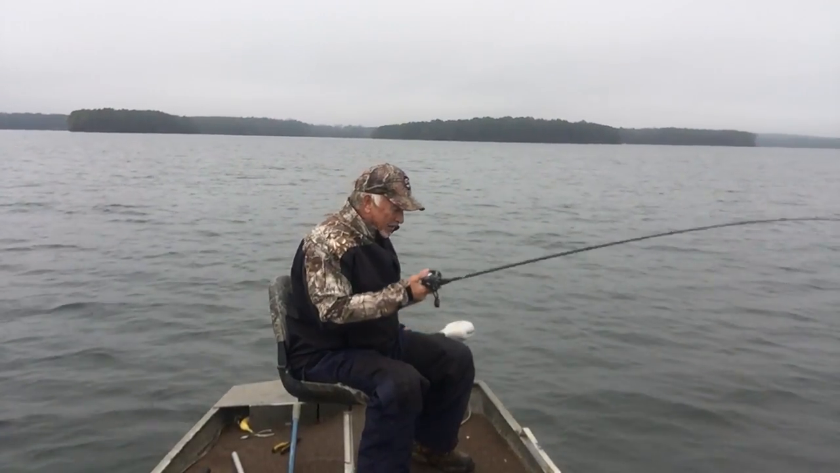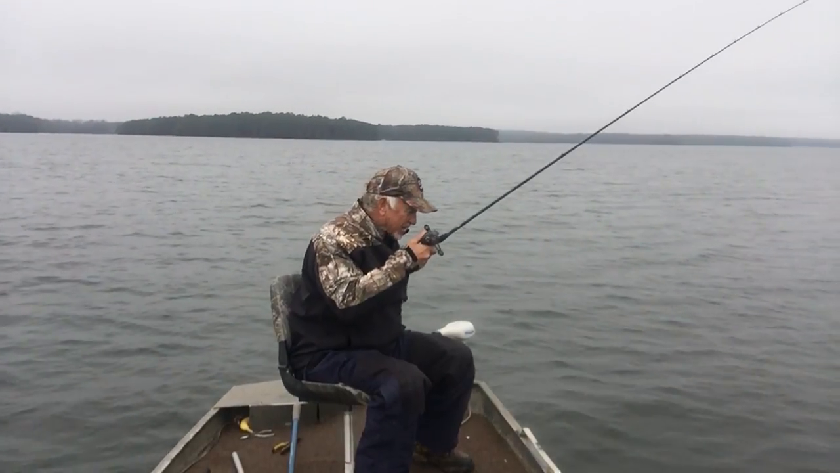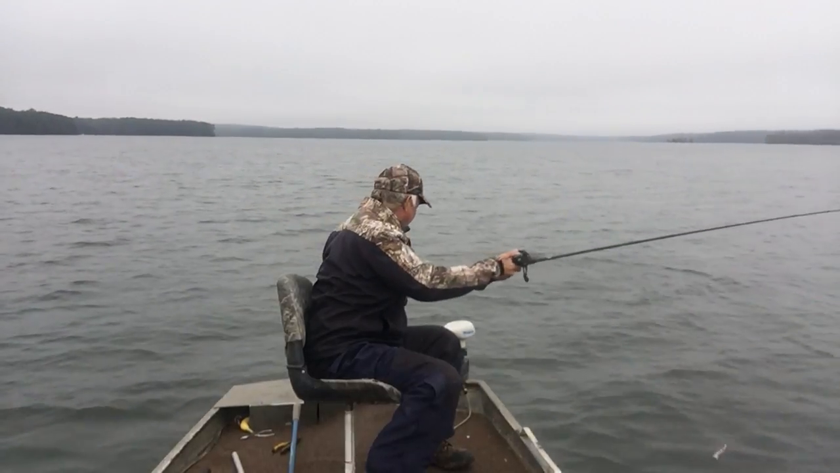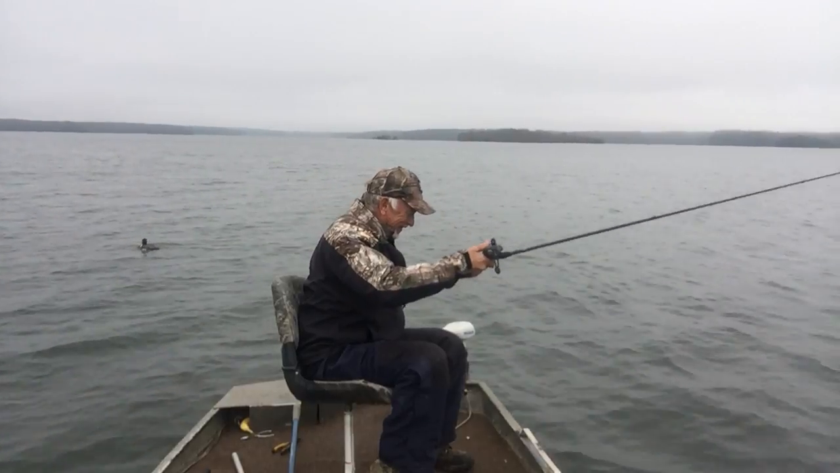All right, I'm gonna drop it back. Oh, this bird tried to take it. Good gosh. I can't believe it. Try to take it again. These birds are really aggressive today. There's too many of them. When he's following my spoon around, I can't get it down. All right, I got it down.